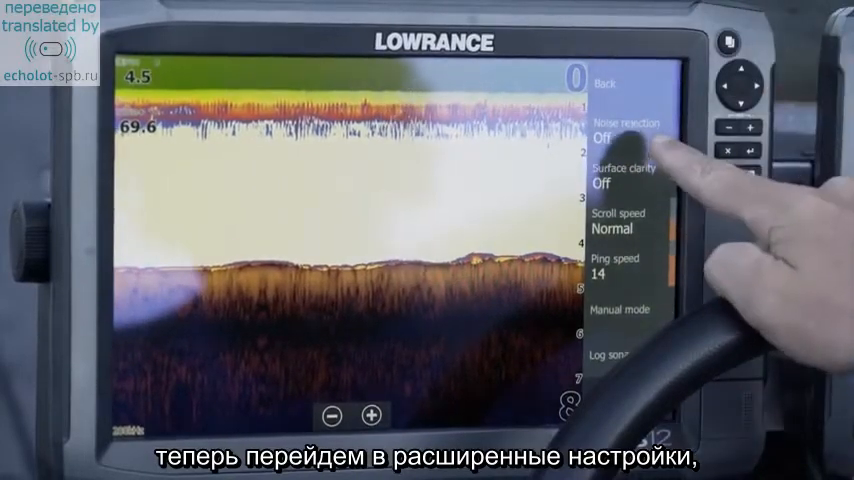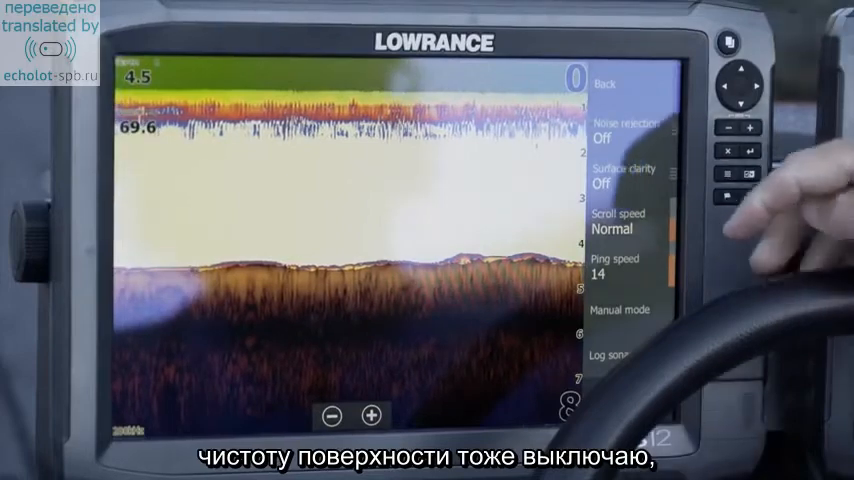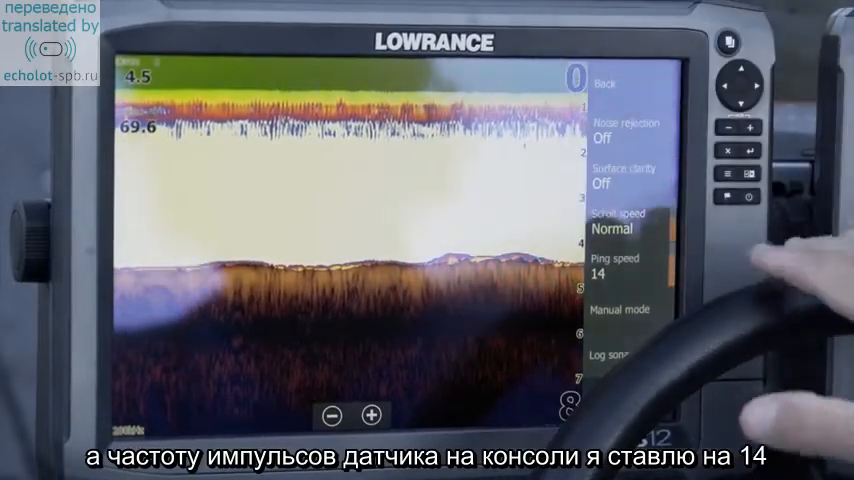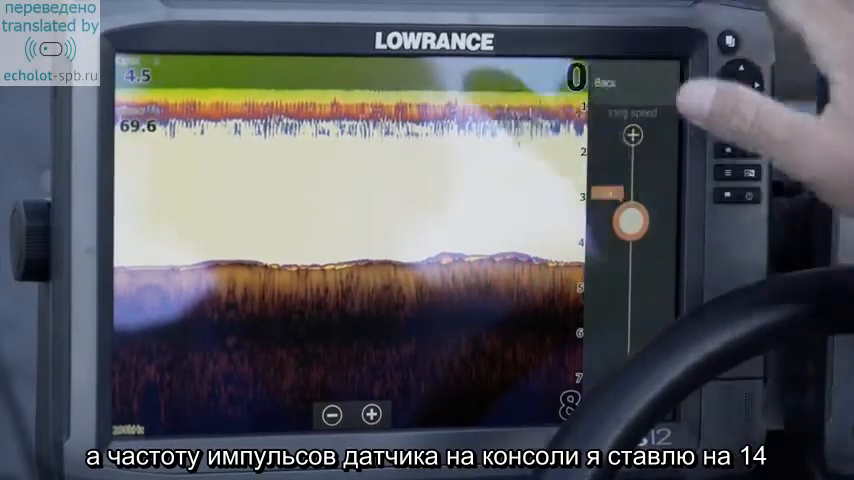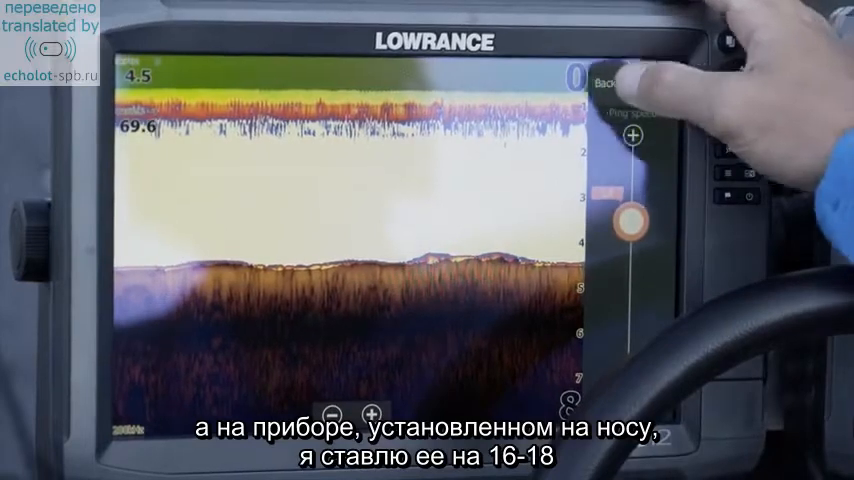So here I'm going to make my noise rejection, I'm going to turn that to off. I'm going to turn my surface clarity to off. I leave my scroll speed at normal, and my ping speed at the console, I run at 14. At the front, I run the ping speed anywhere from 16 to 18.